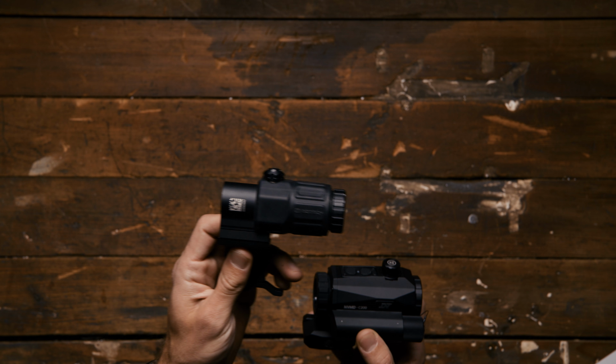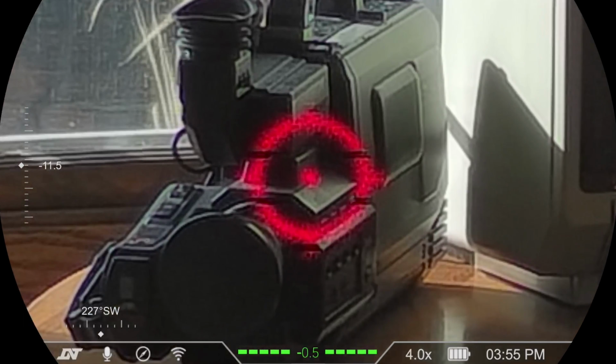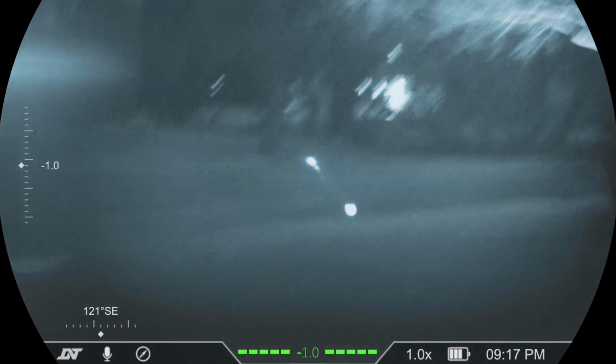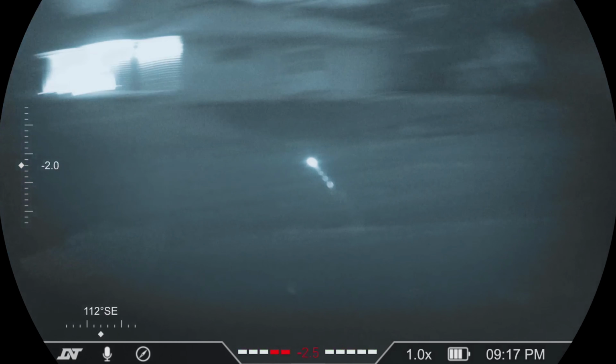The only difference is the refresh rate on this is 50 hertz. So obviously with an analog magnifier, you basically have infinite refresh rate. This has 50. So if you're into gaming at all, you have a better feel for what 50 hertz feels like, basically 50 frames per second.